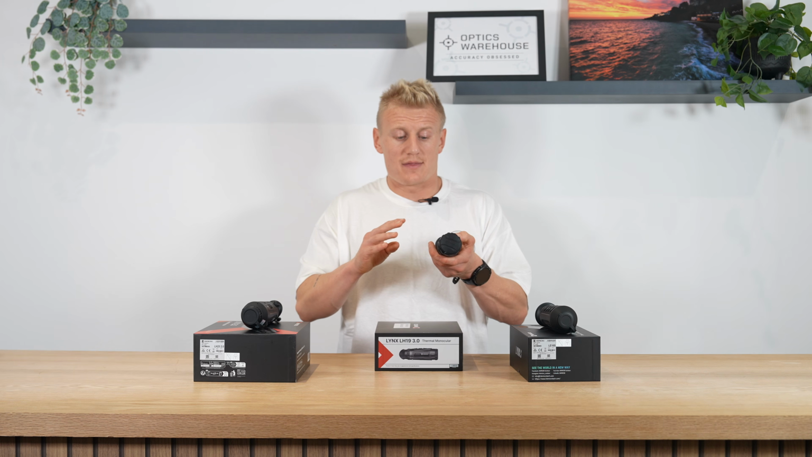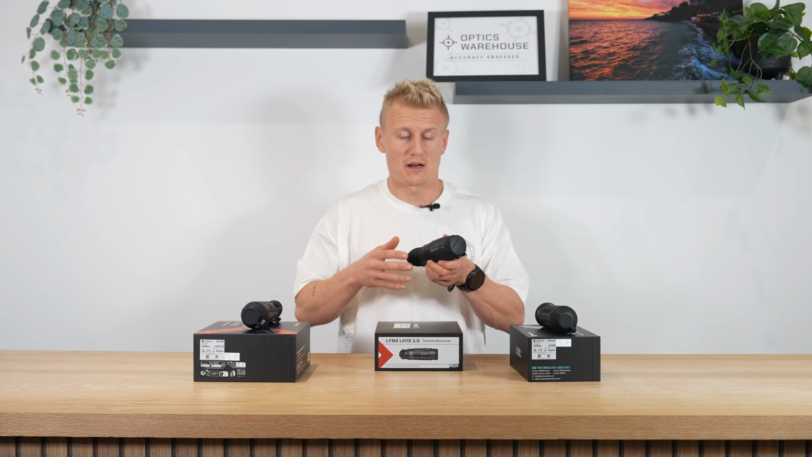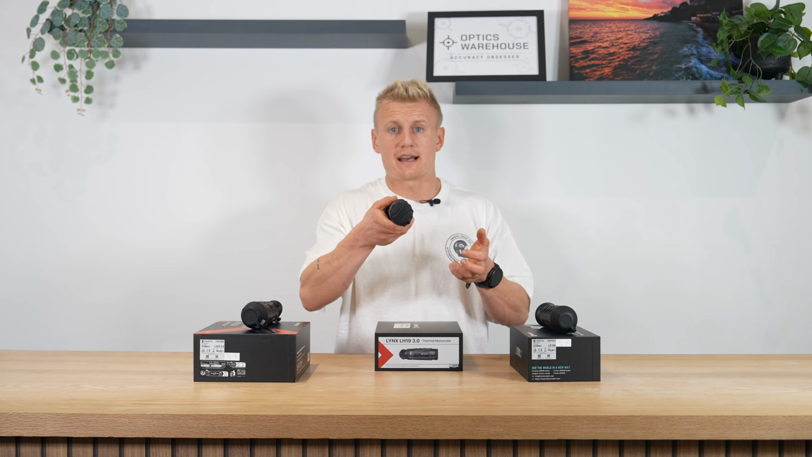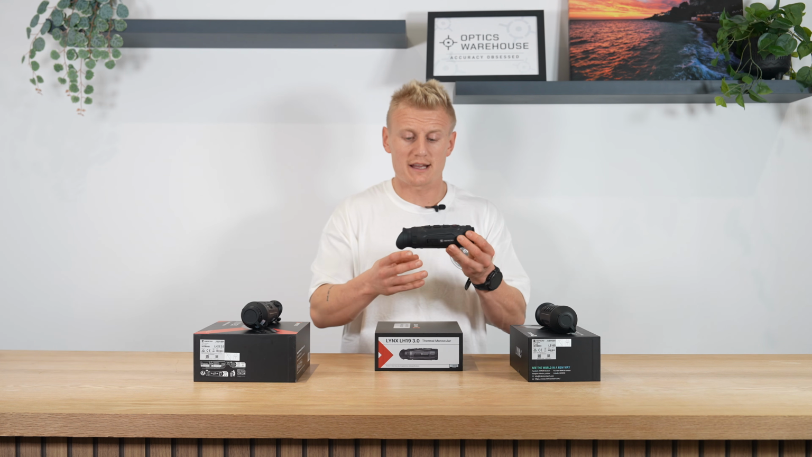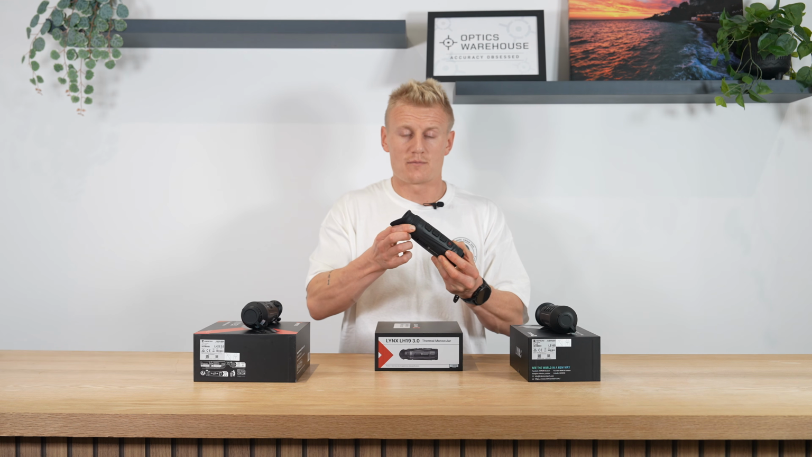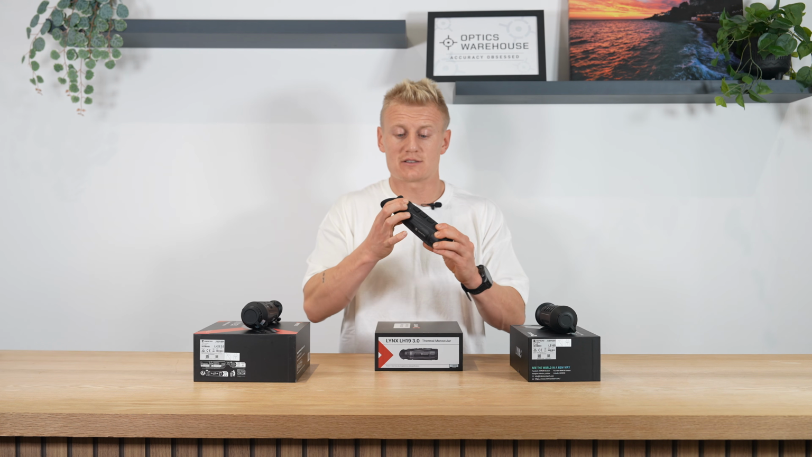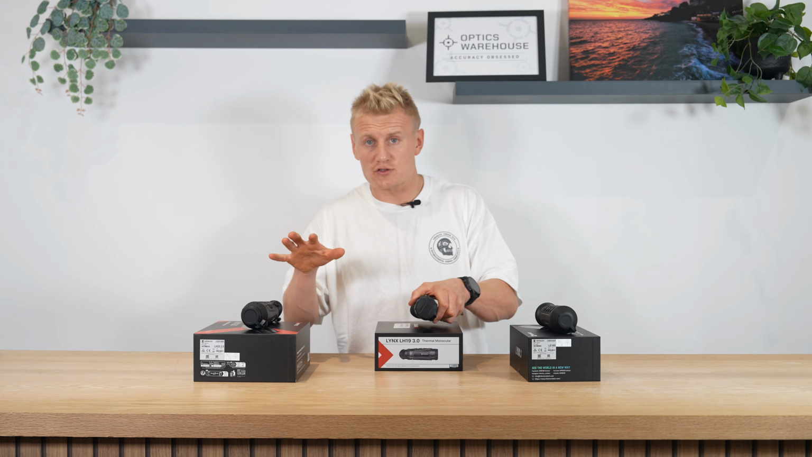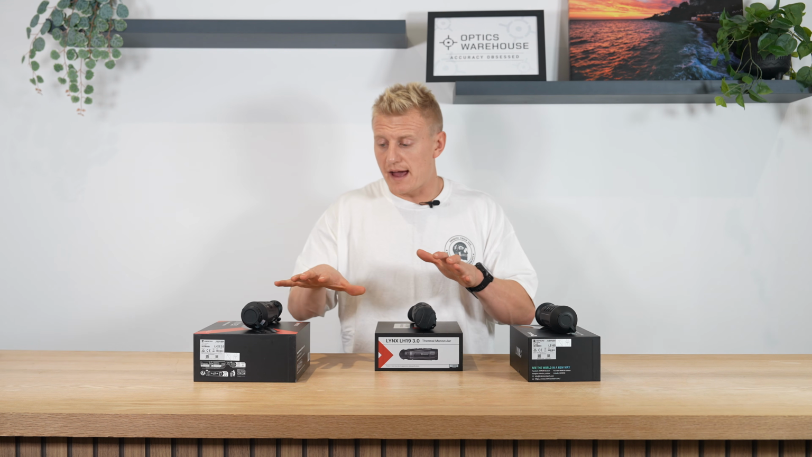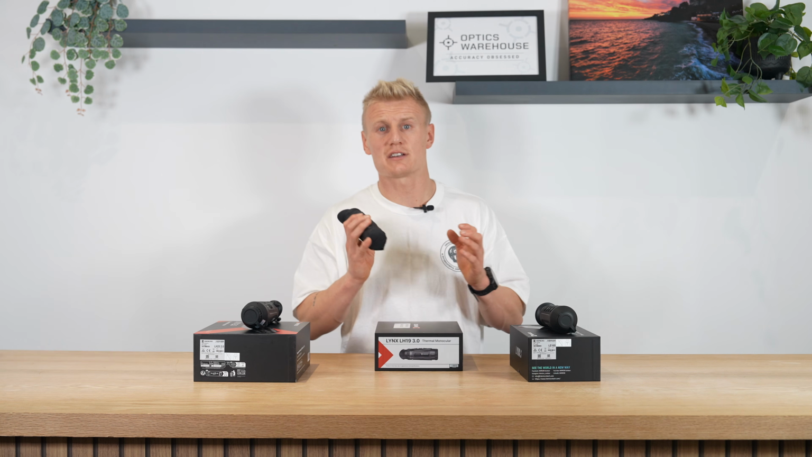This is where that nice little change in position allows you to mount this easily and attach it to an external power system. We then go on to the eyepiece. We've got the diopter focus, again, really nice knurling on that and easy to adjust. And one of the big changes, which you'll see straight away when you are comparing the 2 and the 3, if you had them side by side, the viewing experience from that 3.0 is just substantially nicer.